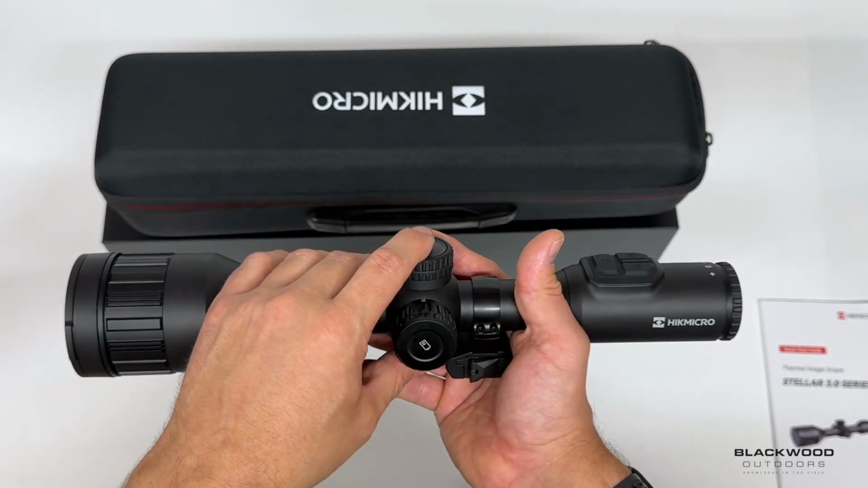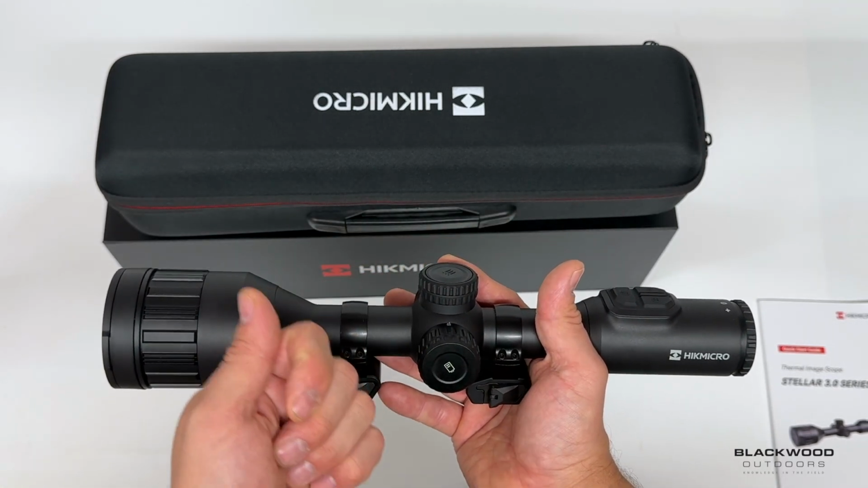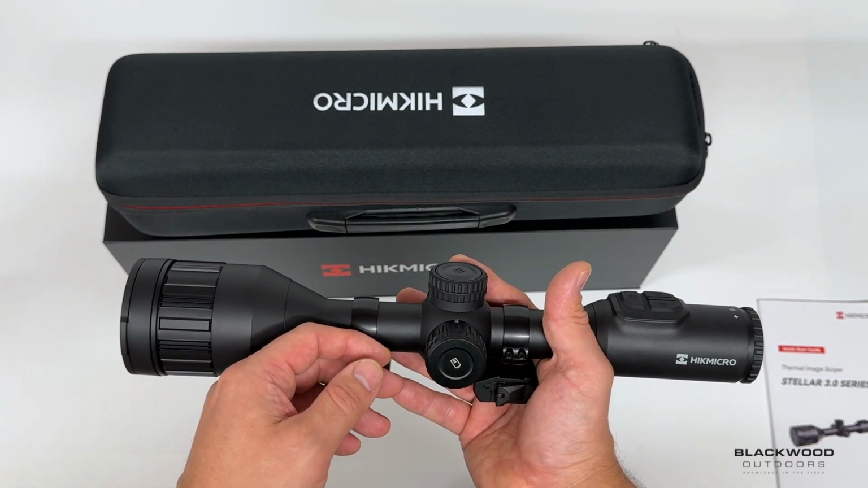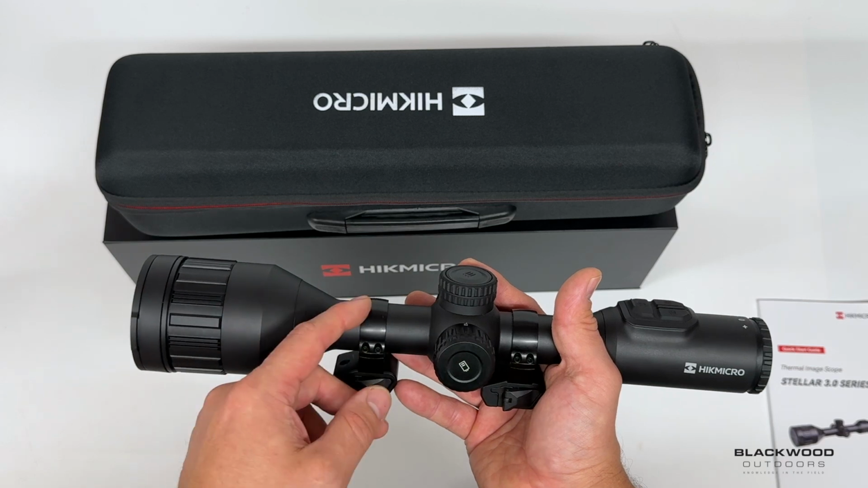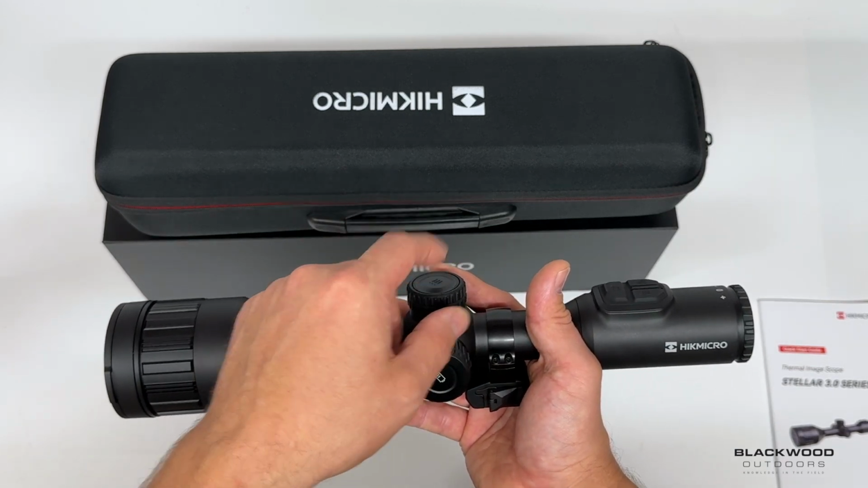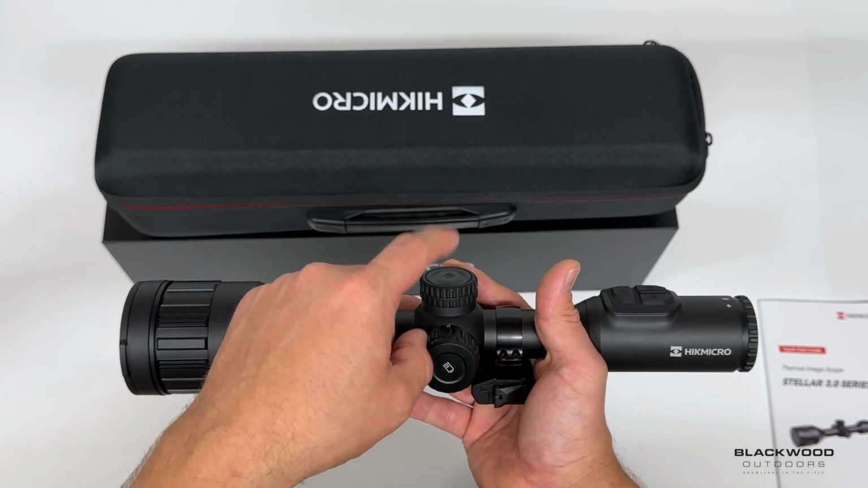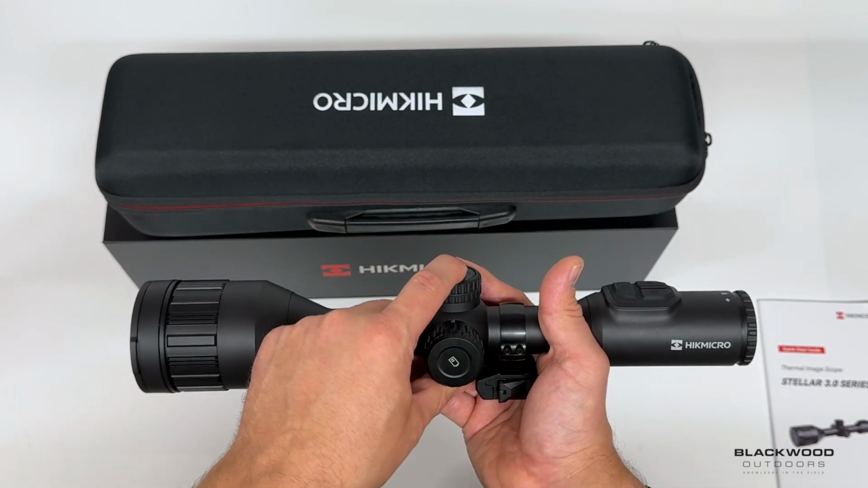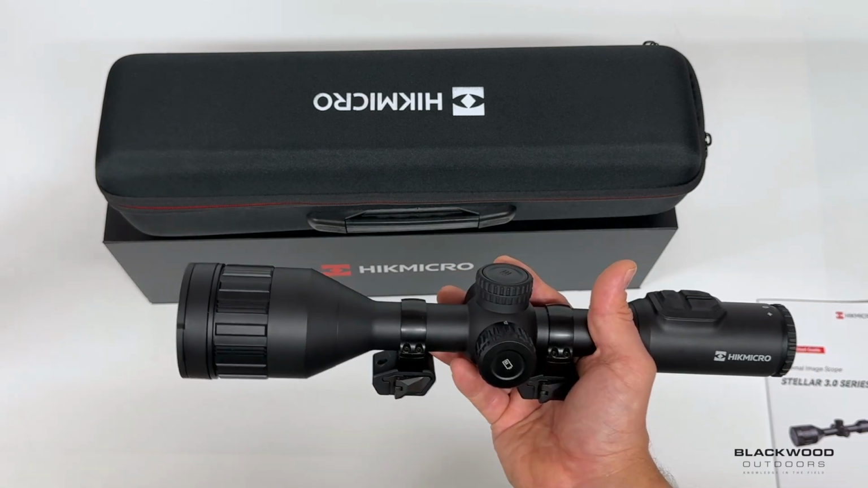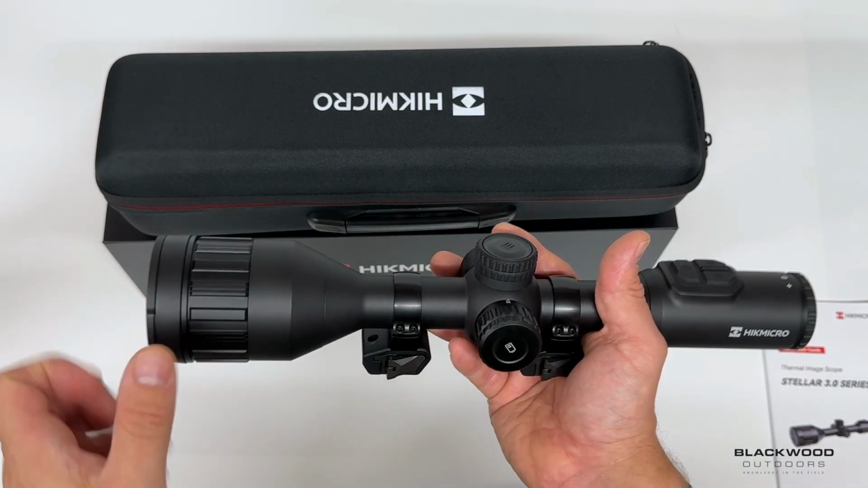So there are two new palettes in this model. There's a green and a red, full red hue and green hue. This will reduce eye strain. I do quite like them, but I'll personally stick to white hot and black hot. So when I go in, I deselect all the other palettes and I just click white hot, black hot, and I can select which one I want to give me the best image in that situation.